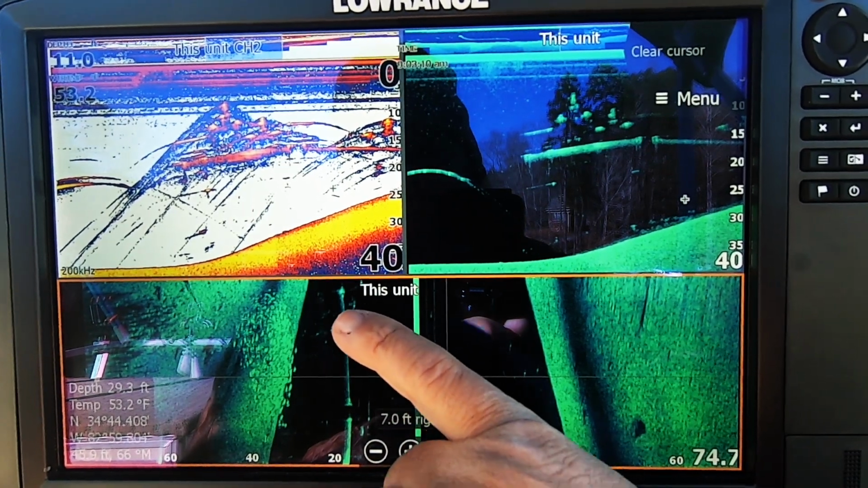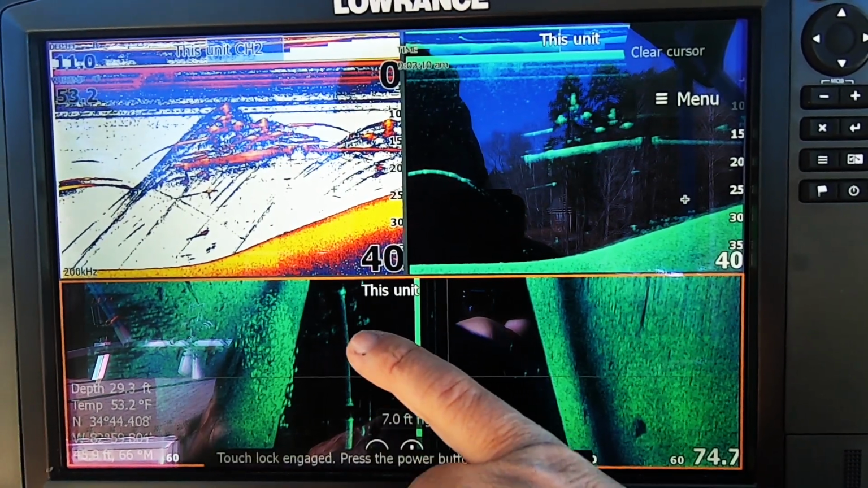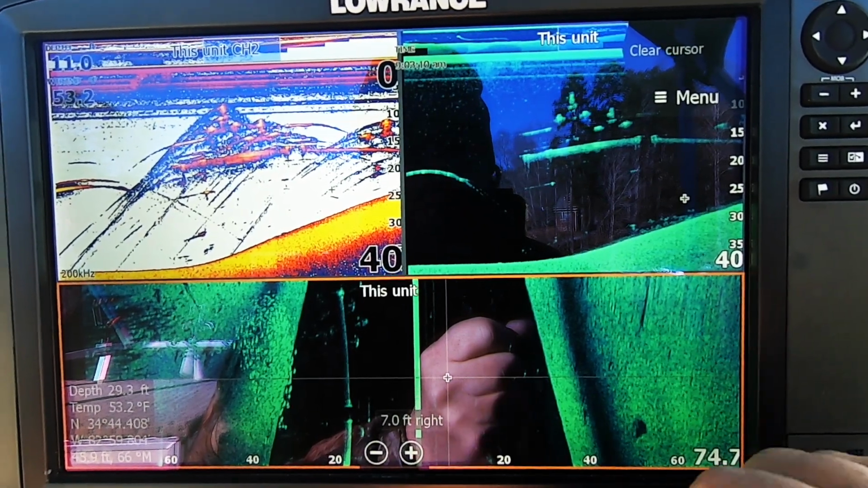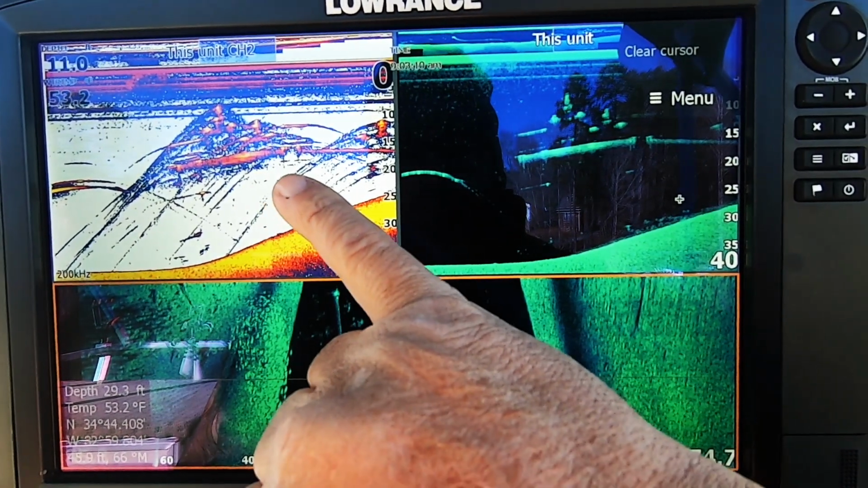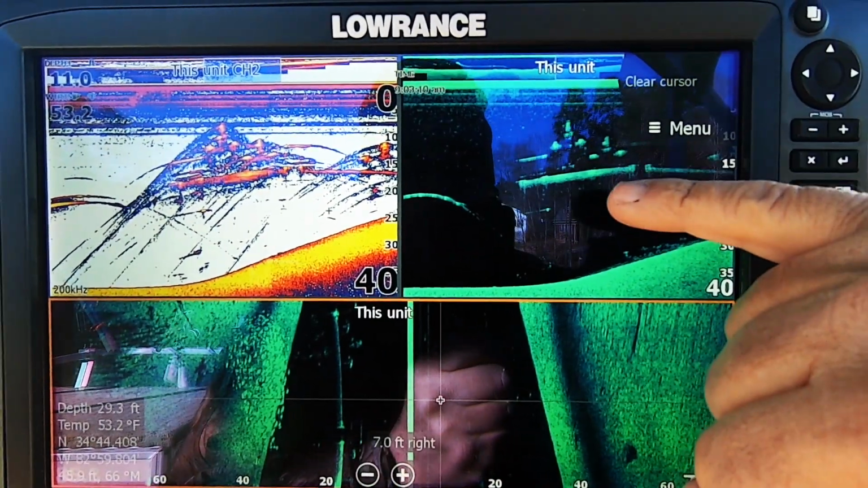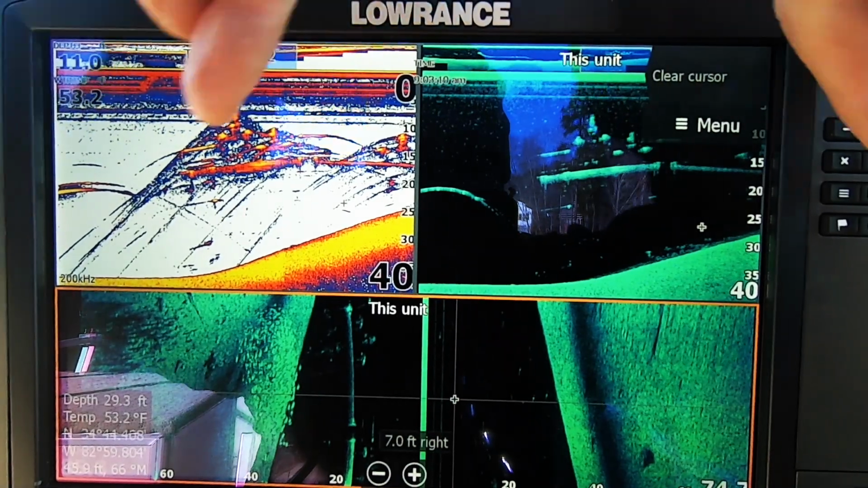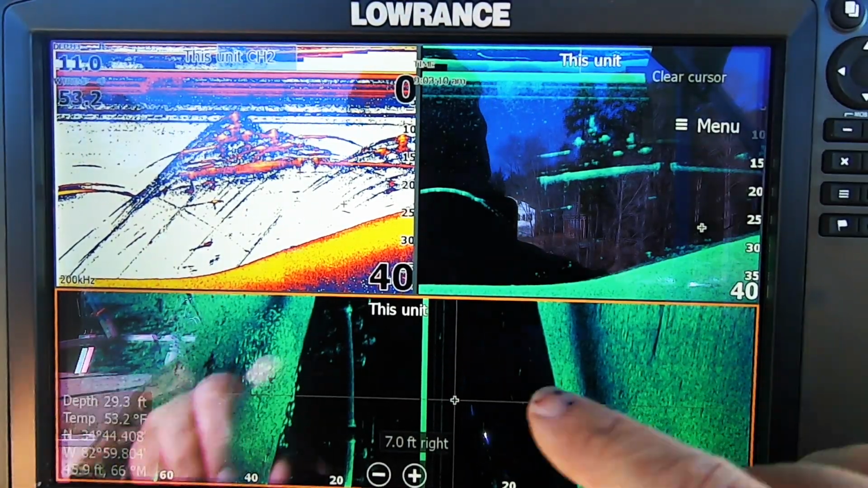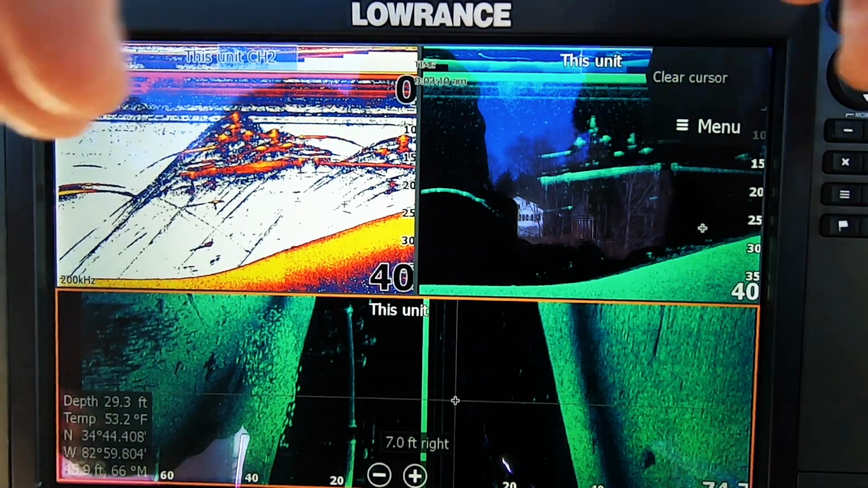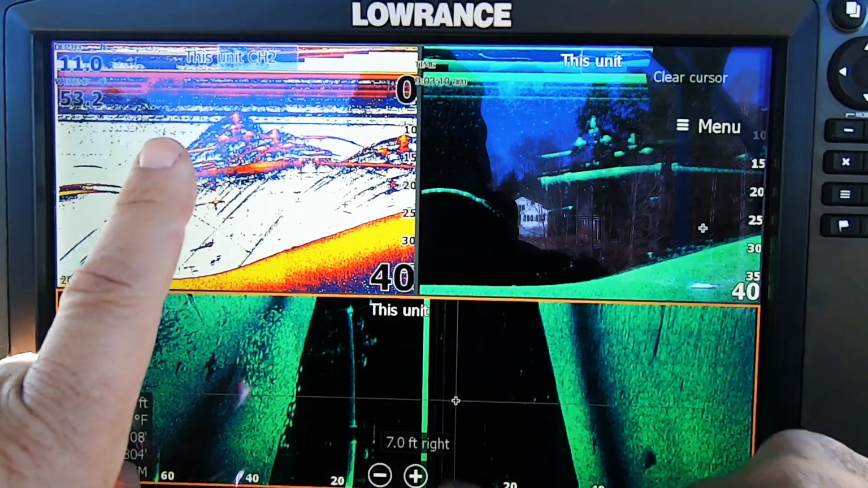You can see pontoon boat. Again, the motor, and the 2 pontoons. When you look up here on 2D and down scan, according to Lawrence, shooting at a 55-degree angle. There's a little bit of overlap, but it's shooting straight down, not out to the sides.